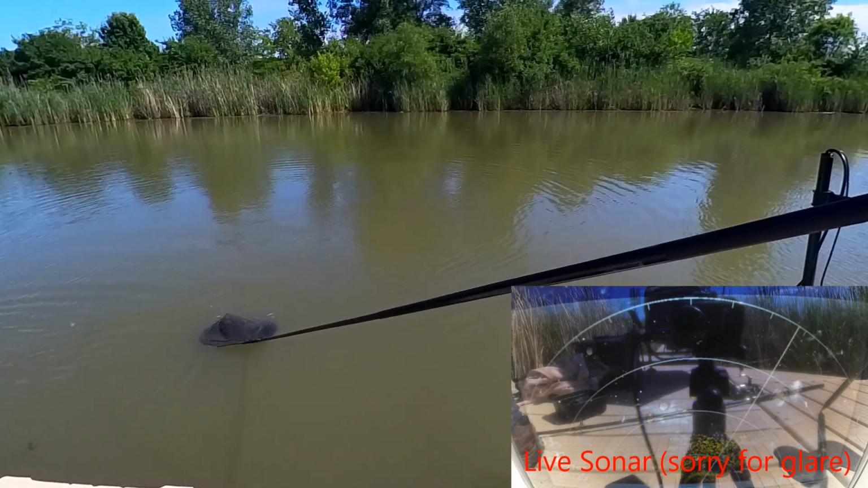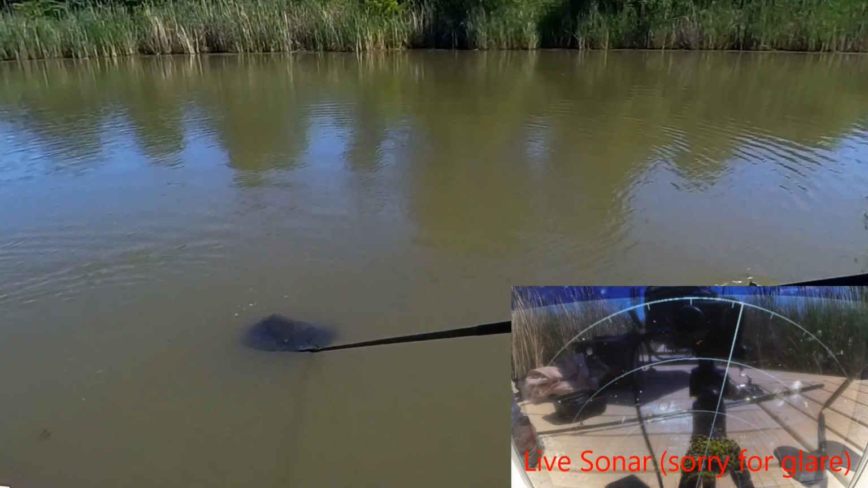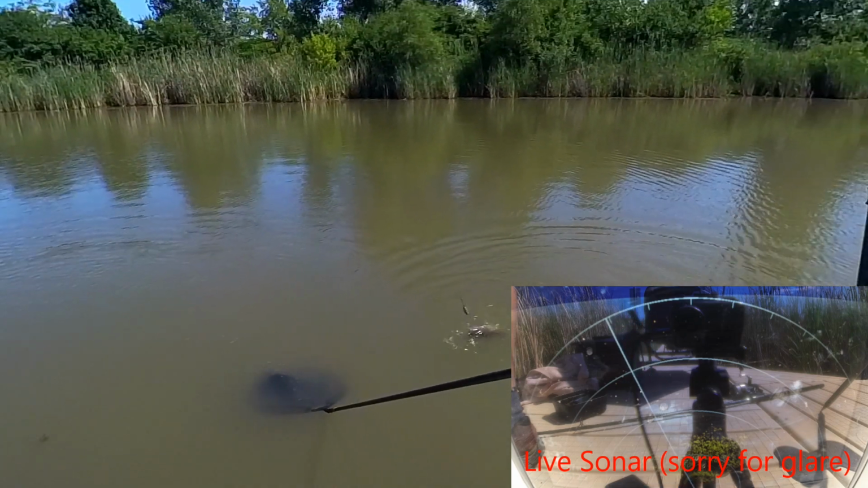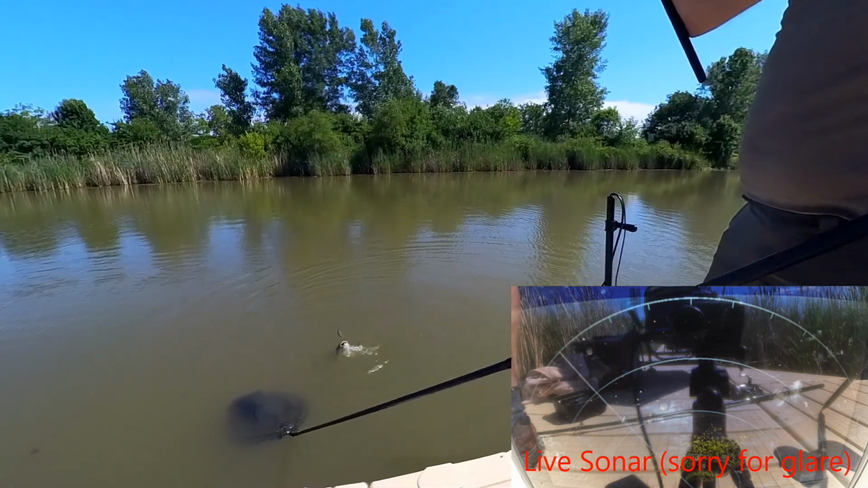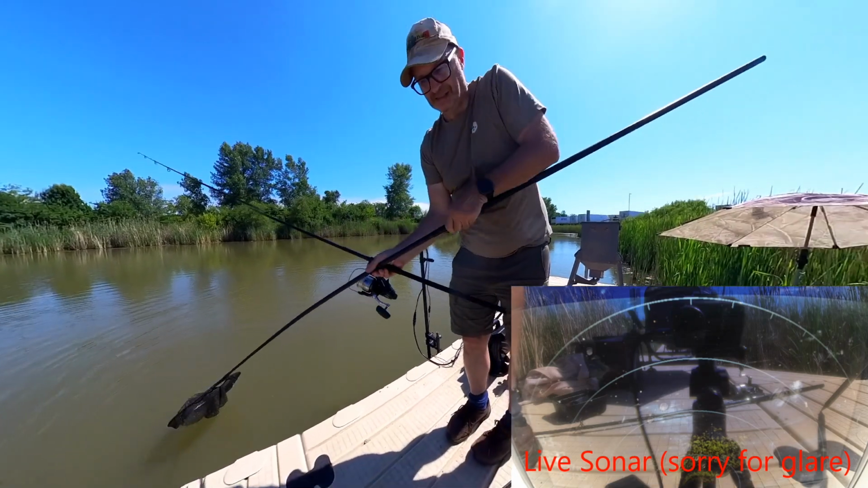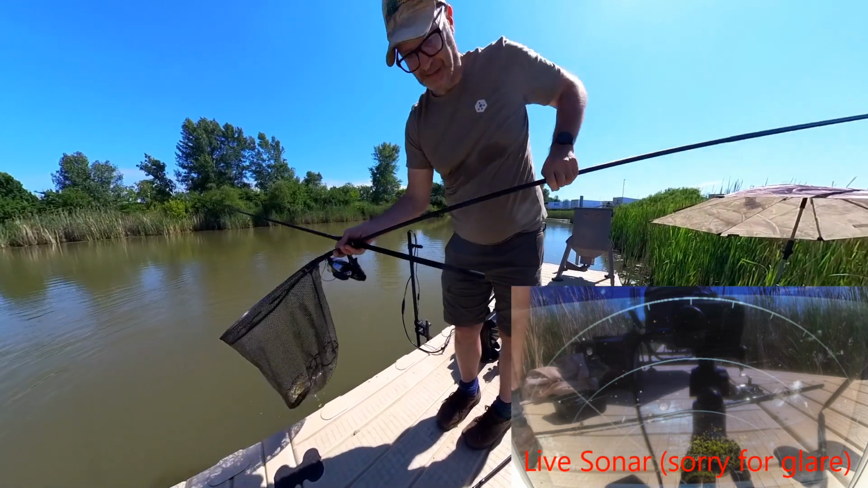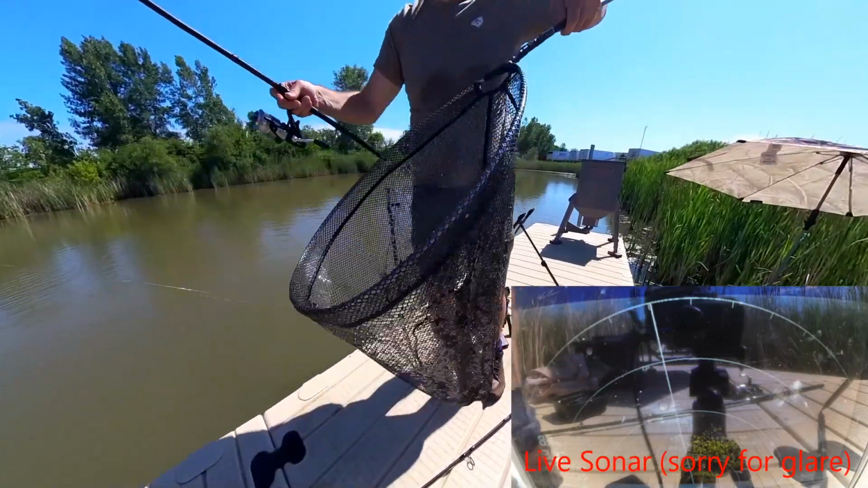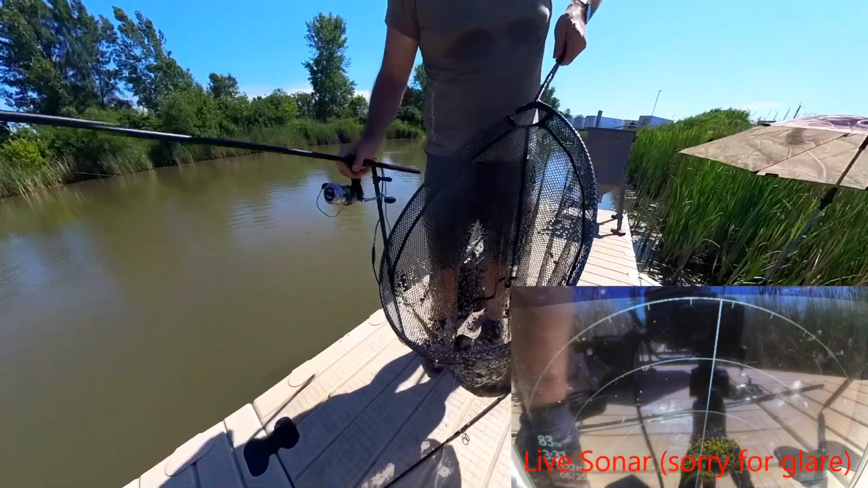I believe I have it on the sonar. I thought I saw a good size blotch up here on the sonar before I got a run there. And there it is. Catfish number 1.